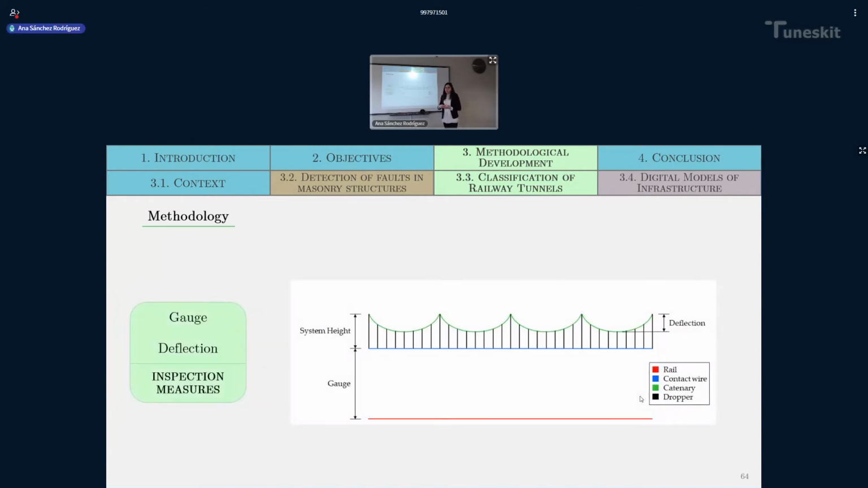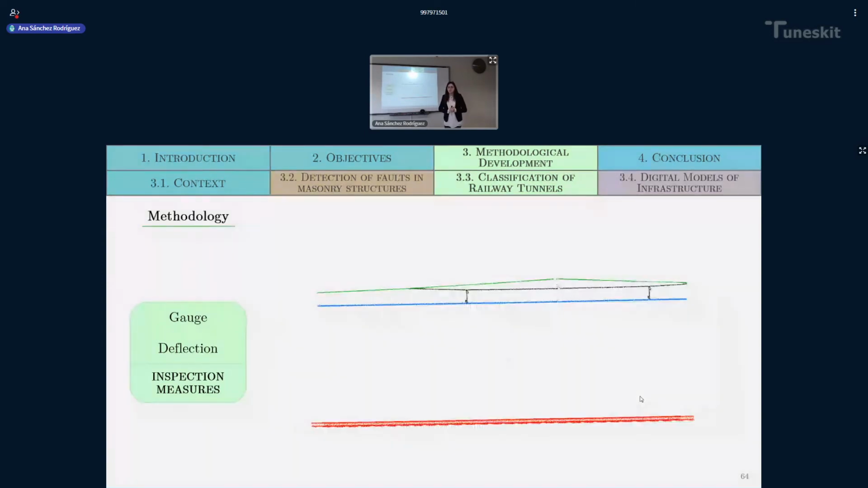So now let's move on to the part when we inspect this power line. The measures that we want to do are the gauge measure and the deflection of the catenary. This is a graphic explanation of what we want to measure. And here you have a representation of the same, but in the form of a point cloud. We have the rails at the bottom and the power line at the top part of the point cloud.